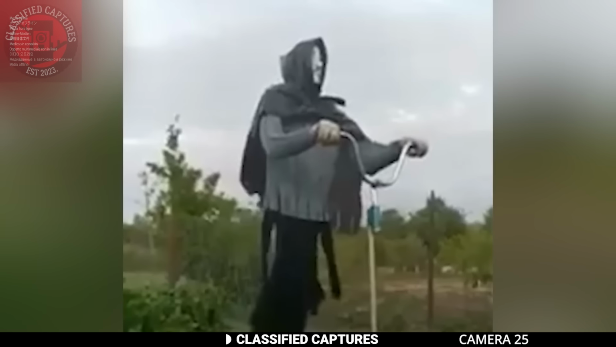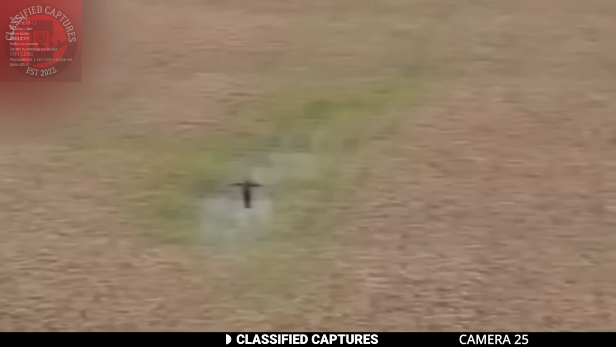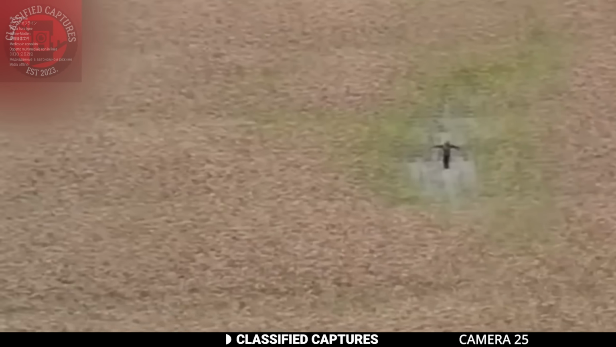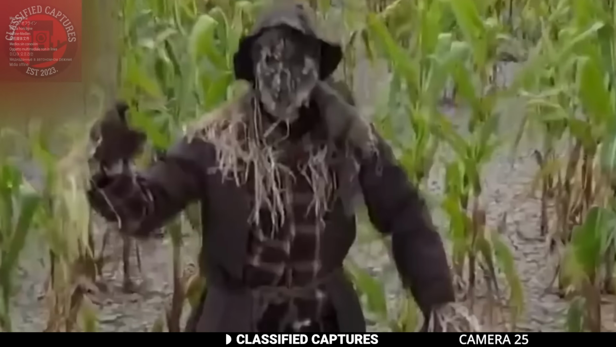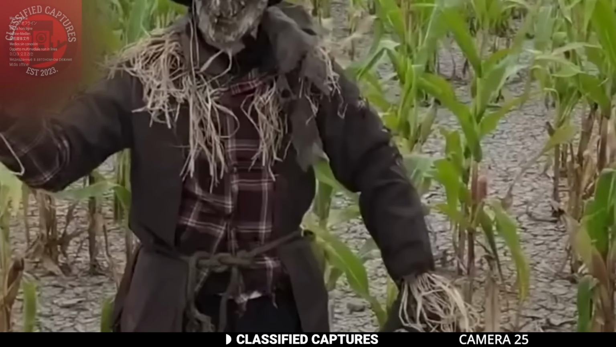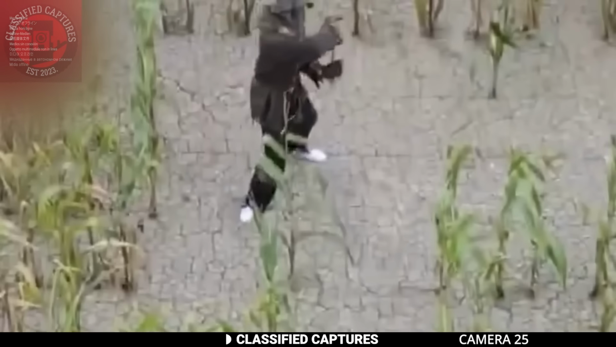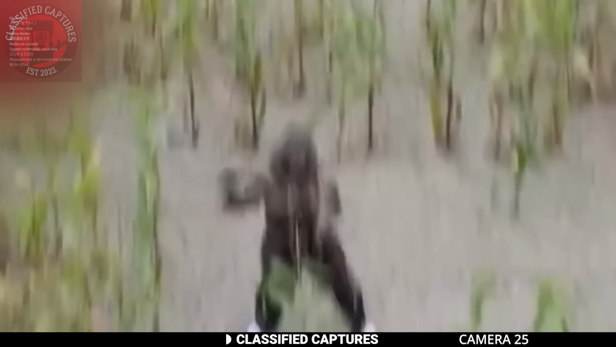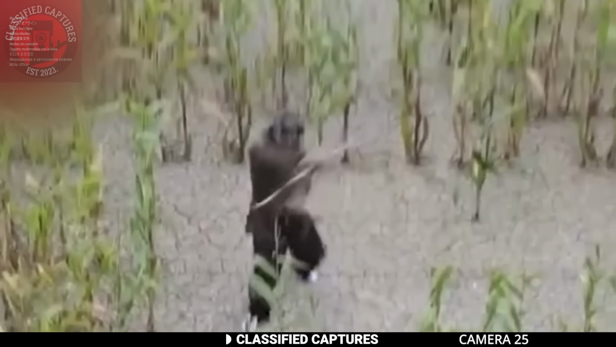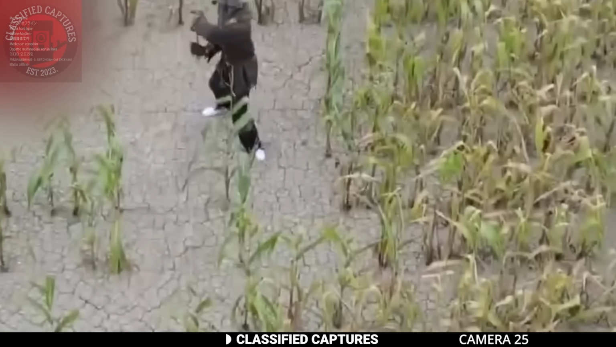Super creepy, right? Well, these drone navigators fell into this scarecrow trap. As they flew their drone over a farm, they suddenly spotted a scarecrow. Moments later, to their surprise, the eerie straw man came to life, moving about the farm and menacingly waving a rake toward the camera. This left them spooked for a minute, believing the scarecrow was possessed, but it turned out to be nothing more than some guy in a costume.